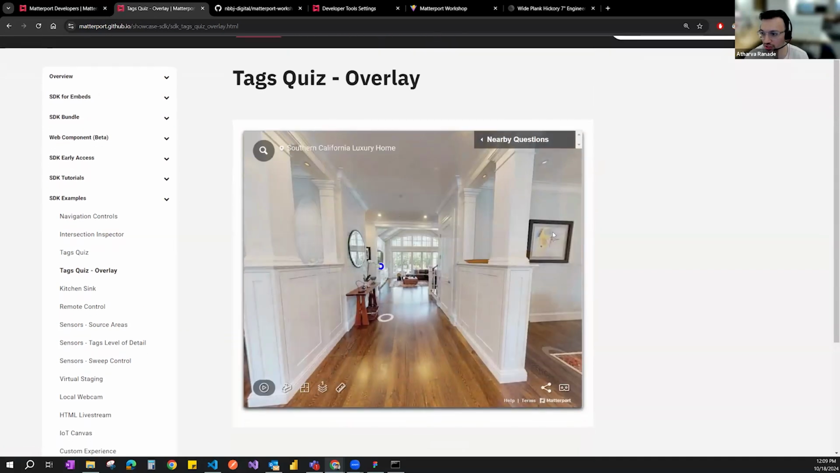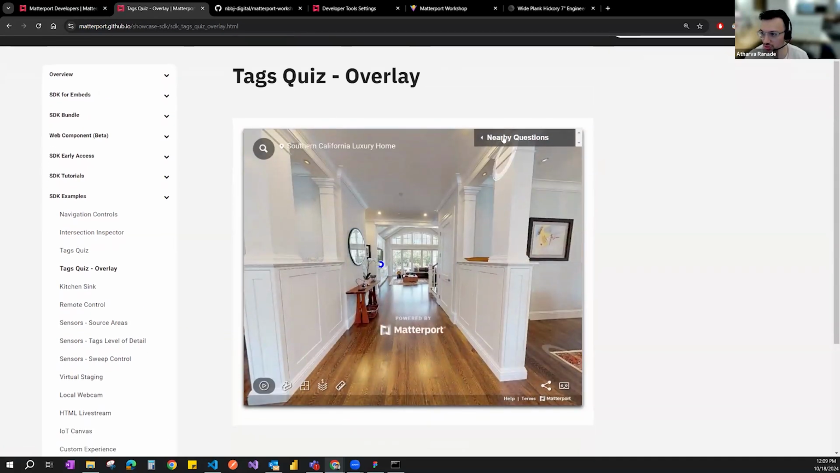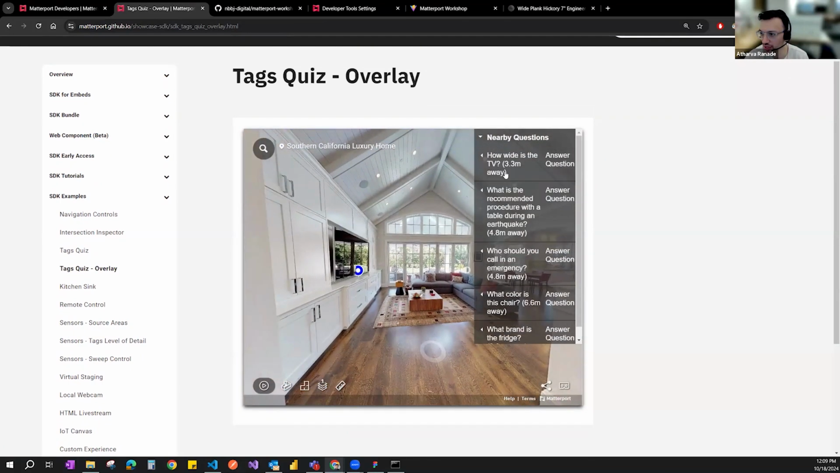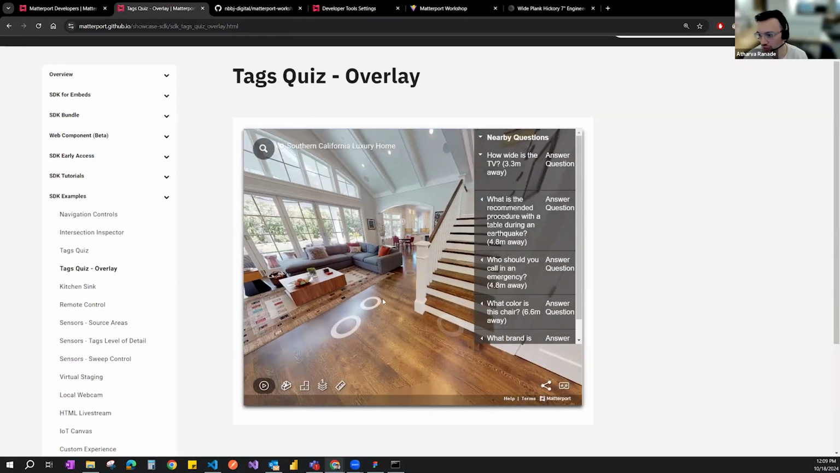You can also overlay questions, so you can go to nearby questions, like over here, which is a few meters away, 3.3 meters away. So there's more than one way you could set up a quiz.